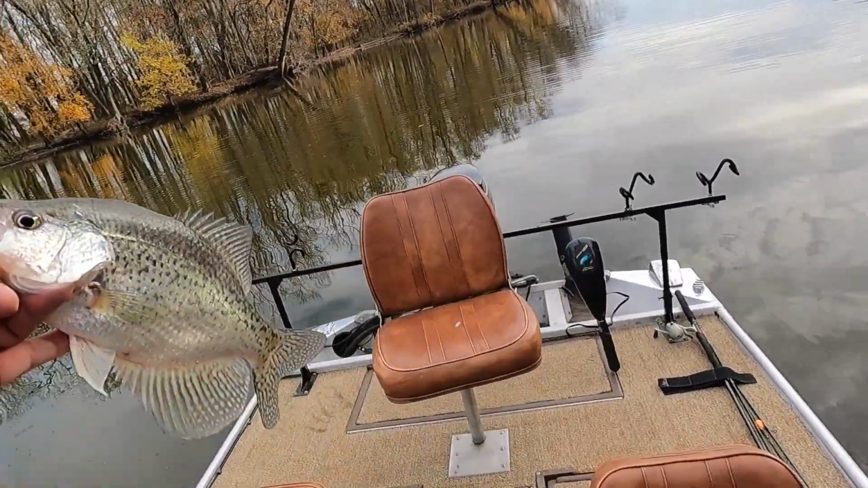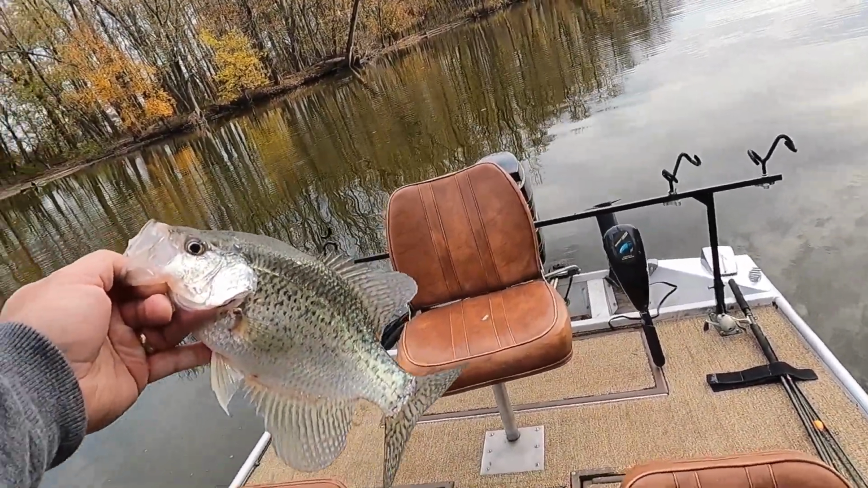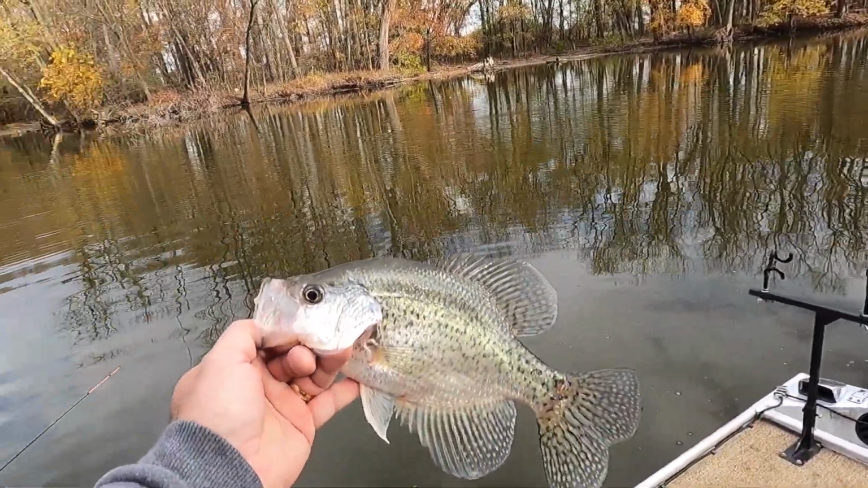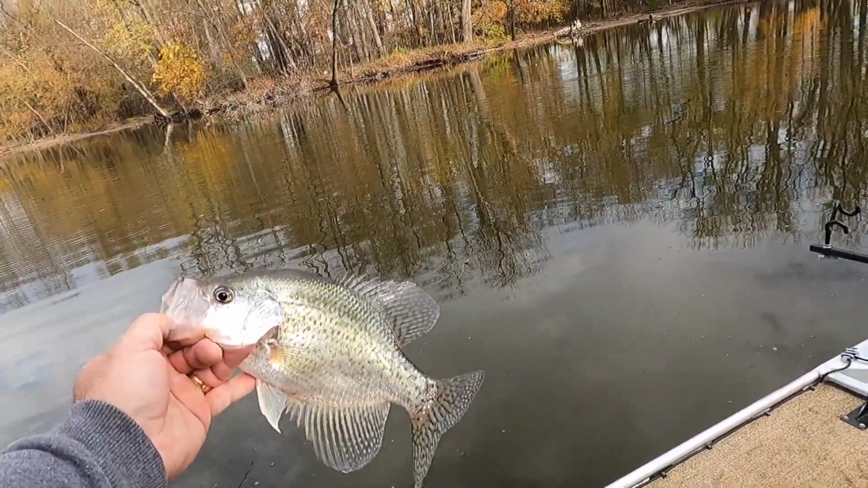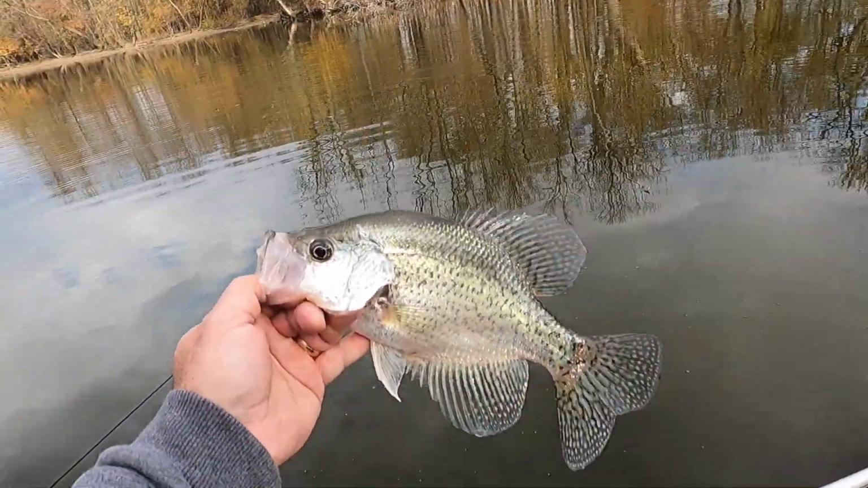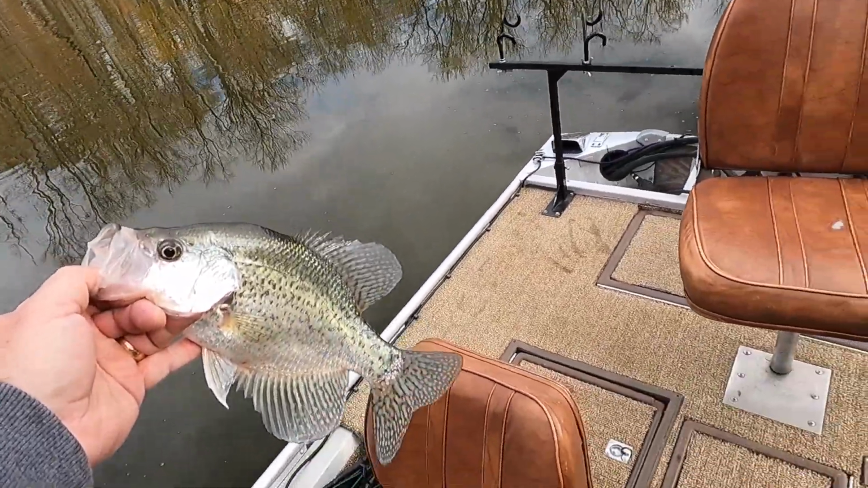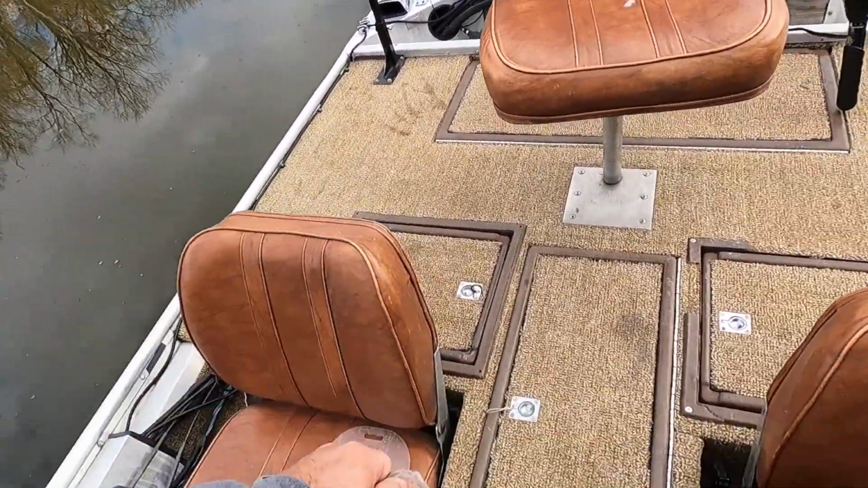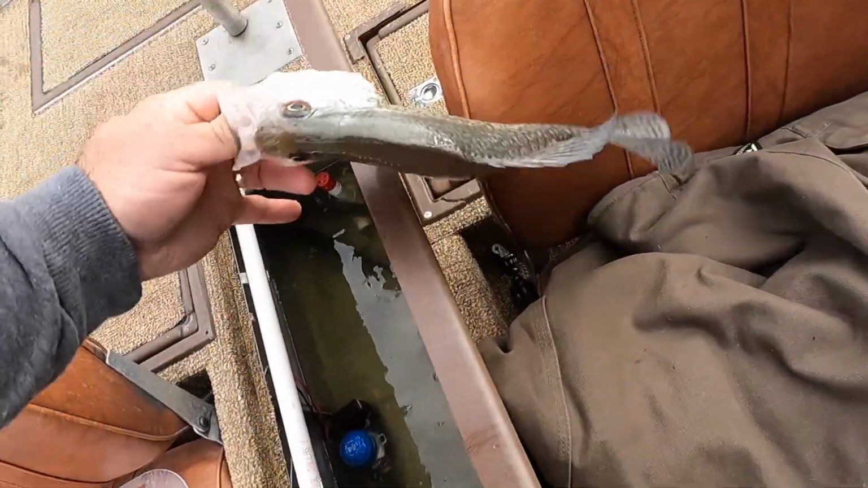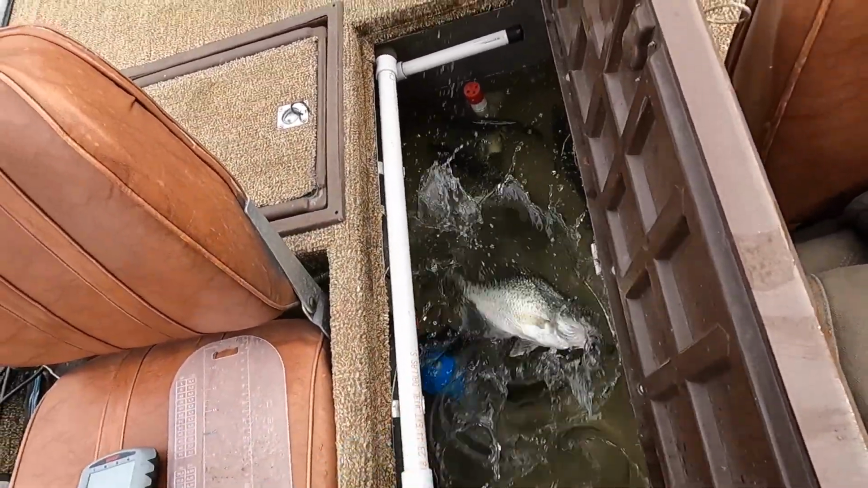Telling you, son. You're having fun. Take a day out of the tree stand. It's October 30th, and we're getting into some slabbies. A little mixed batch in here. Get some pictures of them after a bit.